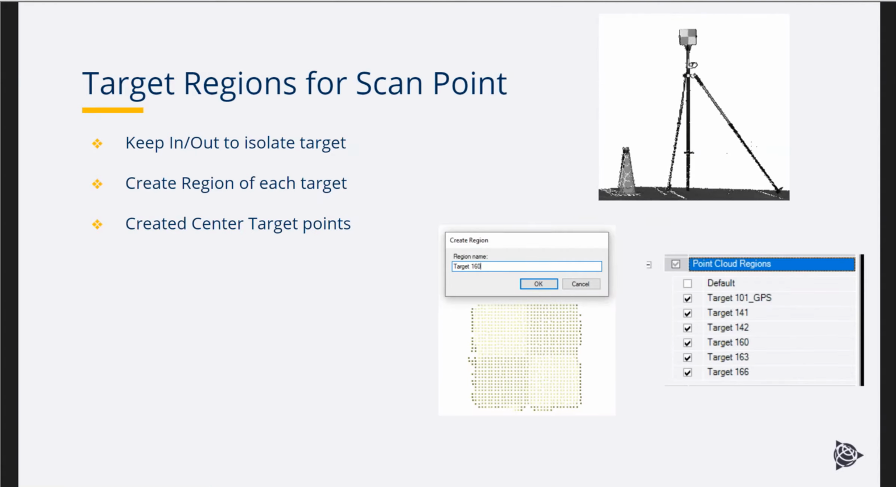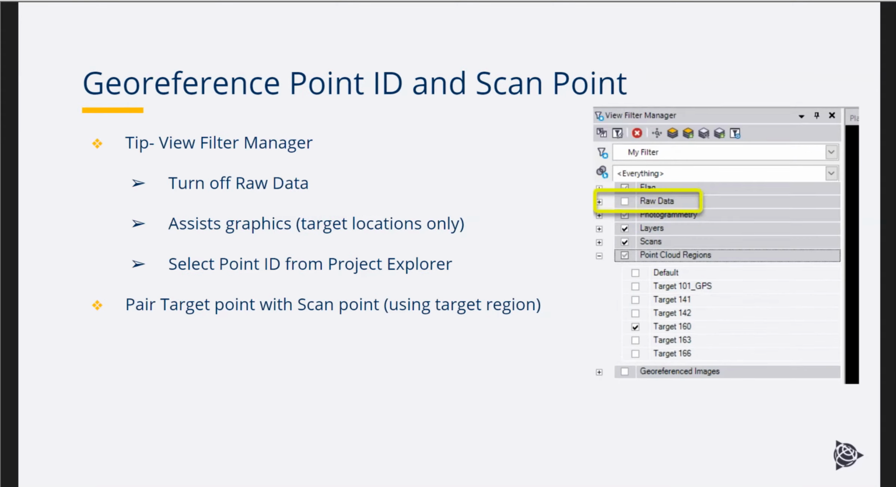And just an explanation of using the flat target. We use the keep in, keep out to isolate the target, then selected the target and did a create region. So now we just have a region of the target. And then we also imported the center target point. So we measured up from the ground point and created a coordinate for the center of the flat target. And then in the georeferencing tool, you match the point ID and the scan point.